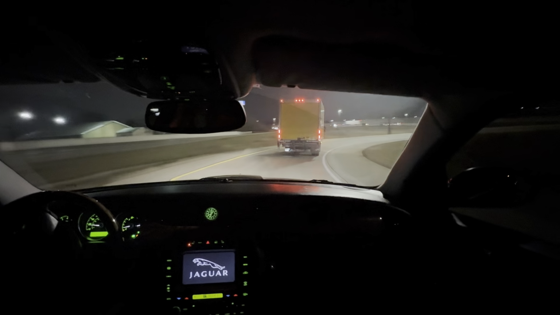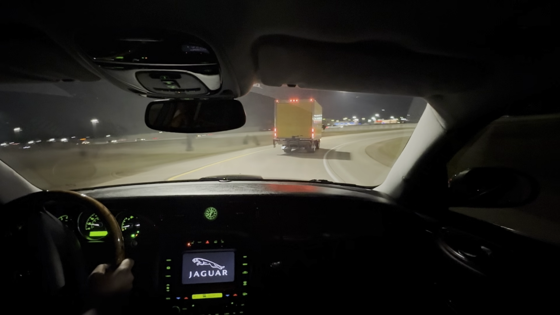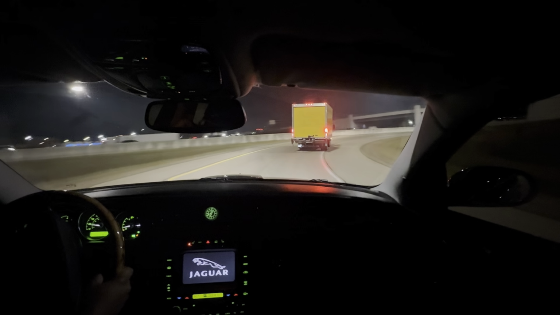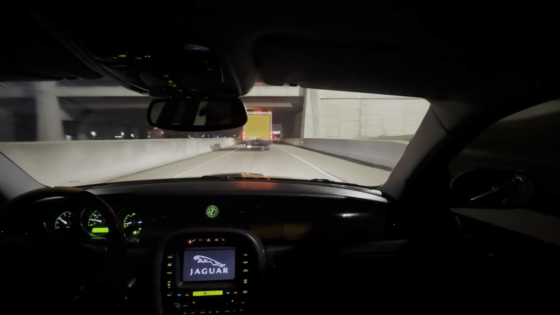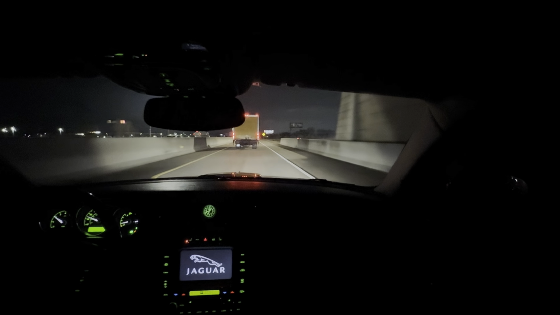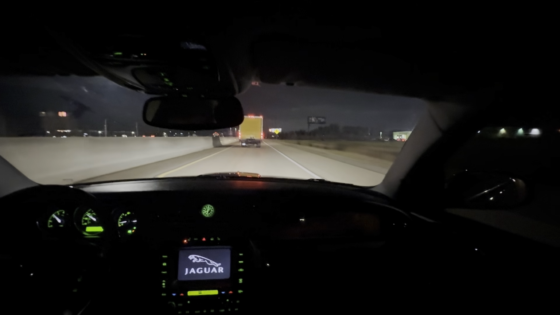This vehicle feels so solid on the road, man. Like really, really solid. You know how you can drive some vehicles in the wind, like if it's windy outside, you can feel the vehicle shaking, but not this vehicle. It passes all the tests, I'll tell you that.